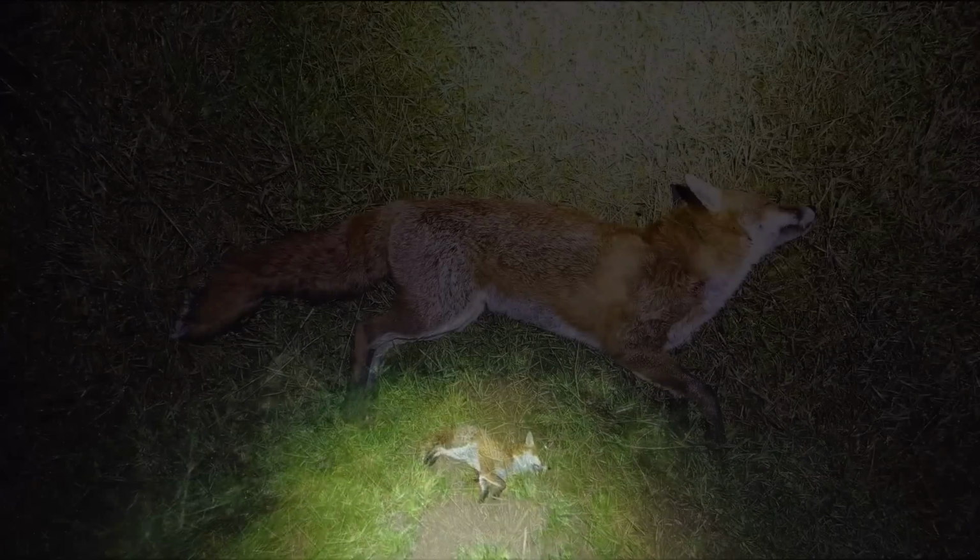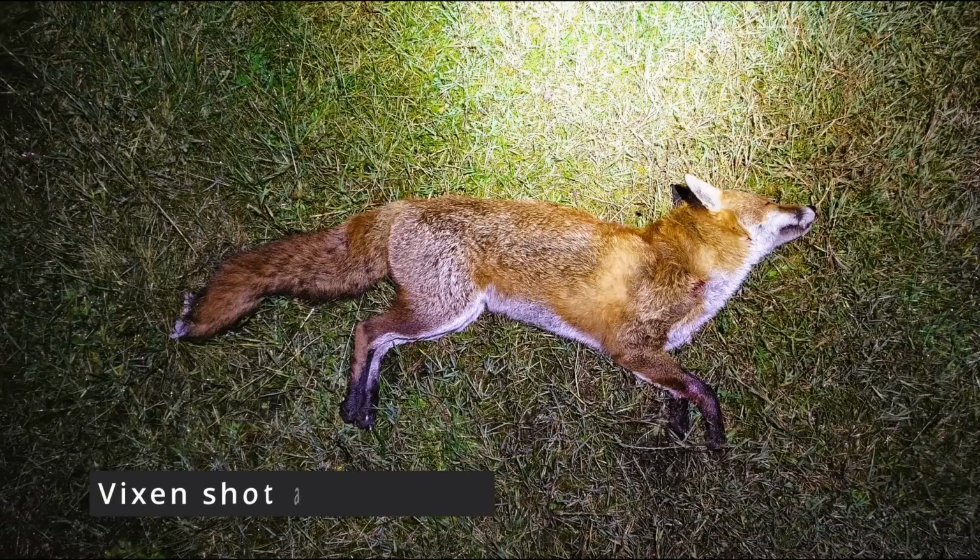It's just started to spit on with rain. I don't know if you can see that or if the camera's picking it up. I'm making my way back down the hill to the truck. I've got the fox with me.